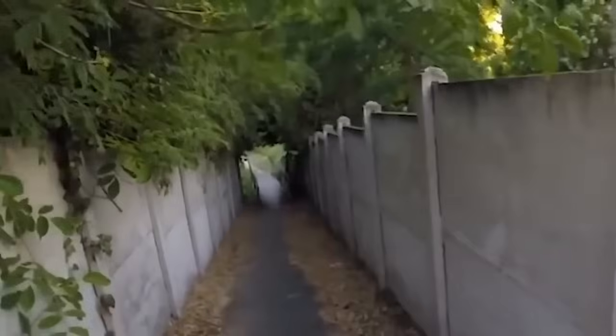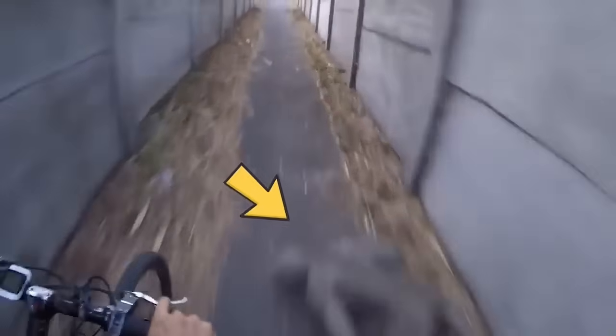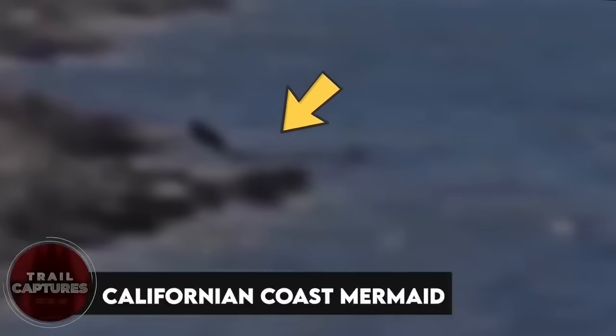Surprised, the cyclist stops to look for the creature, but it has disappeared without a trace. Because of its strange look and incredible speed, it's hard to figure out exactly what this creature could be. Californian coast mermaid. In the video, we can see the mermaid swaying its tail in an impressive way.